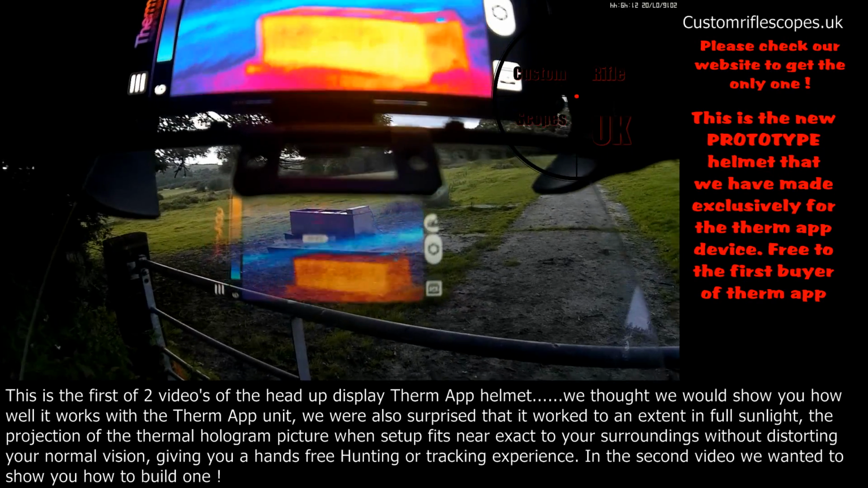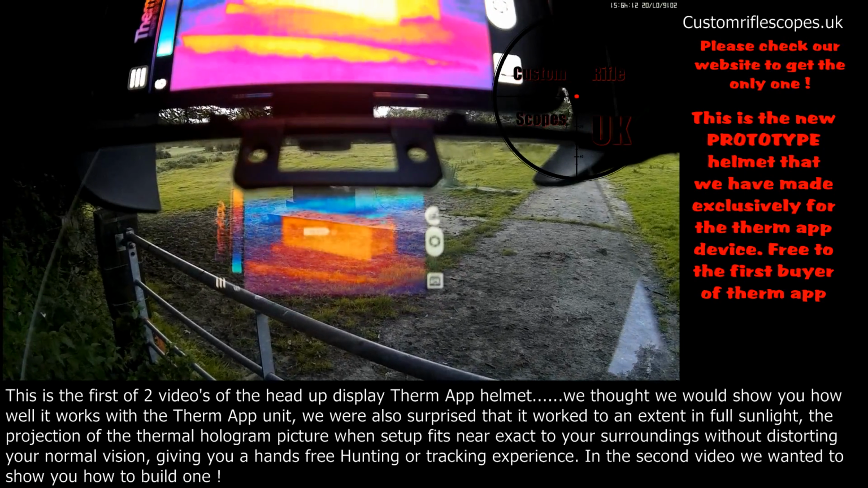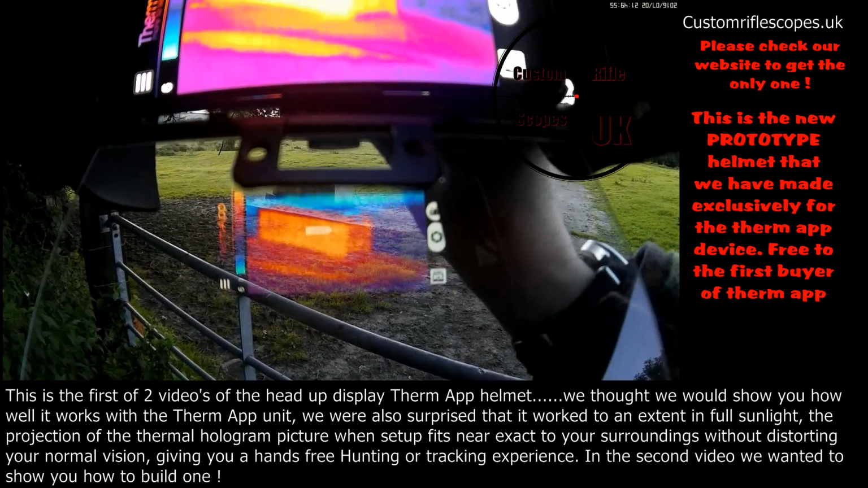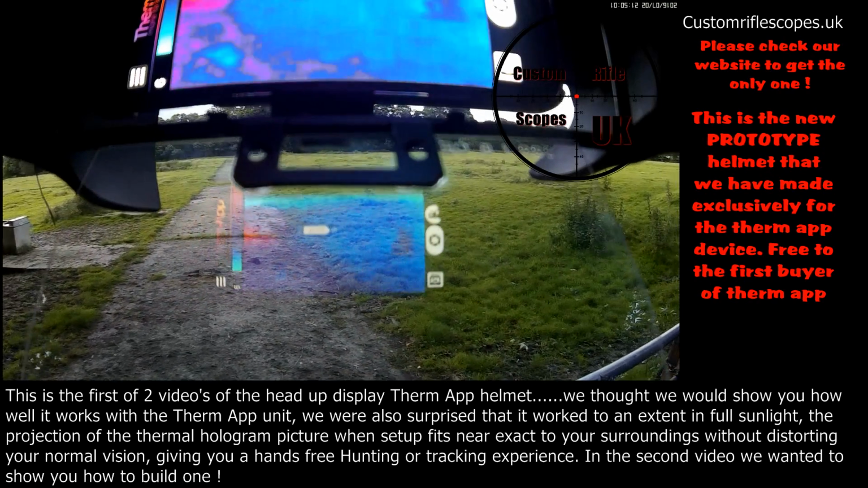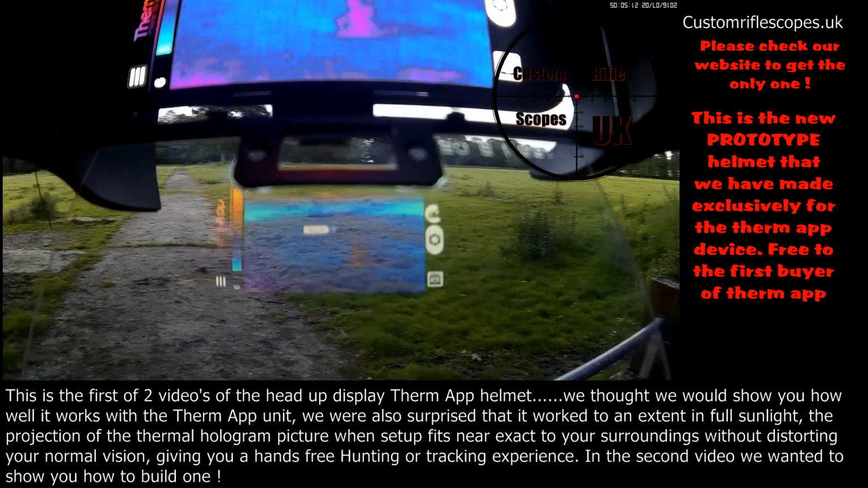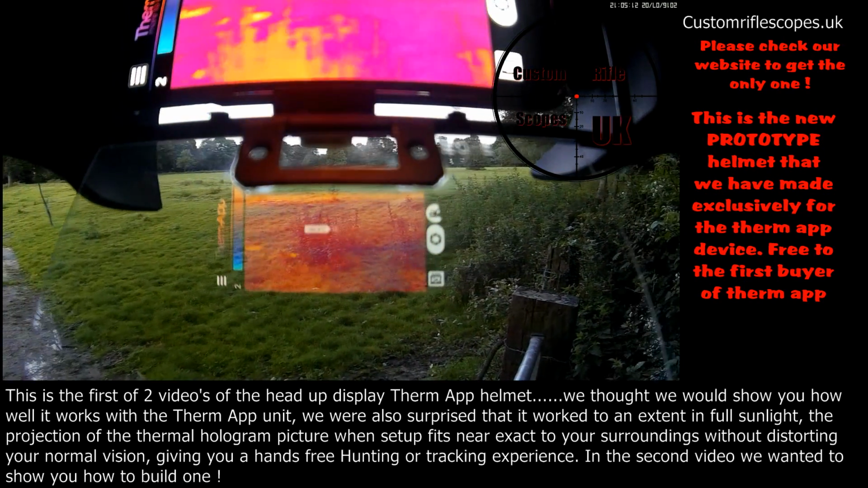At the moment, I'm very sorry to say that because the glass hasn't got protective film over it, you're getting slight double vision, but you can get these filters that can go over there that will stop that. So look around here.